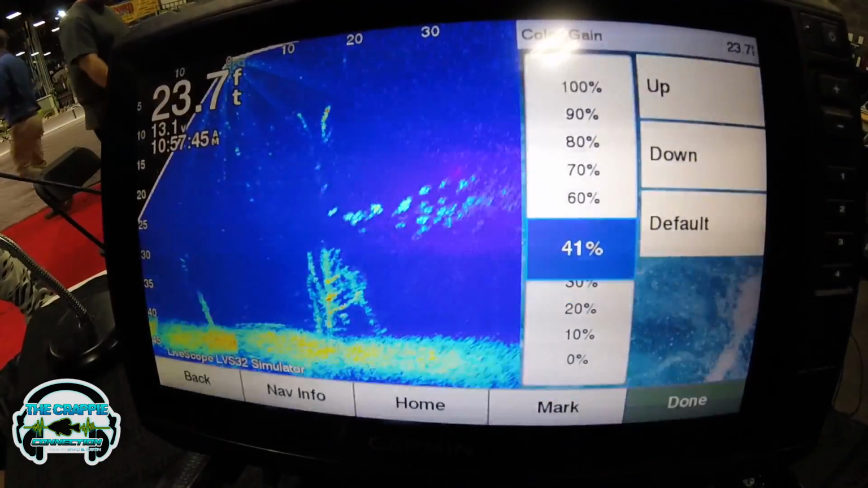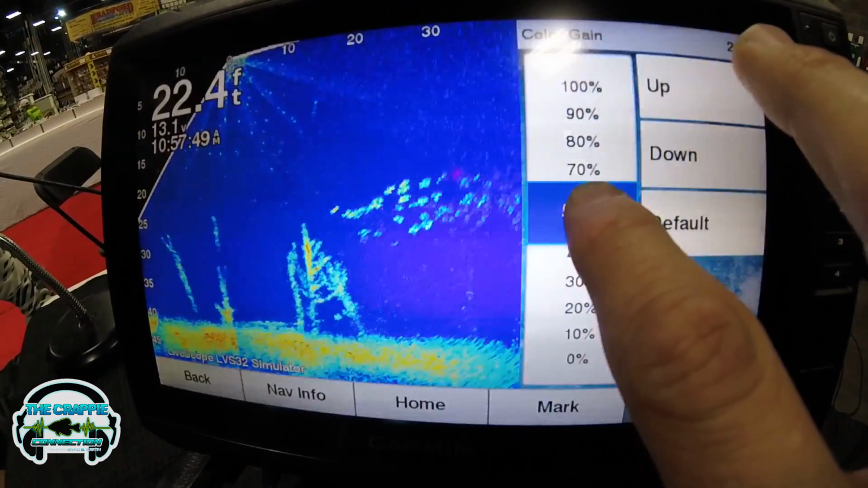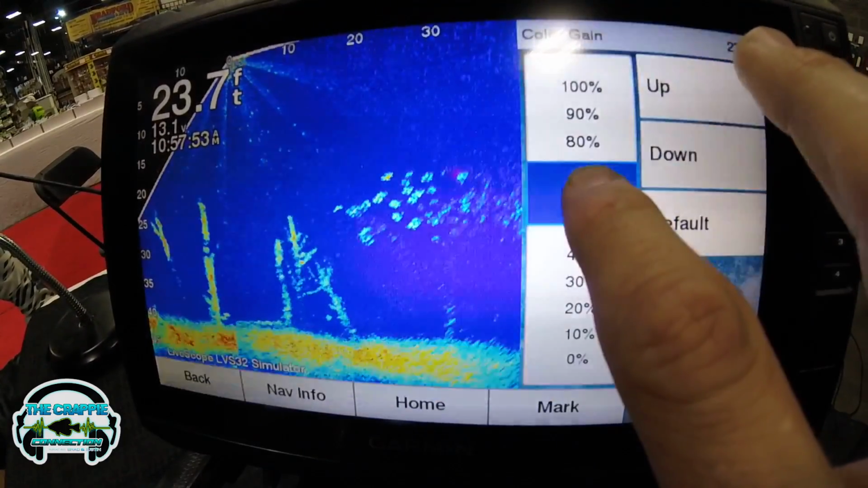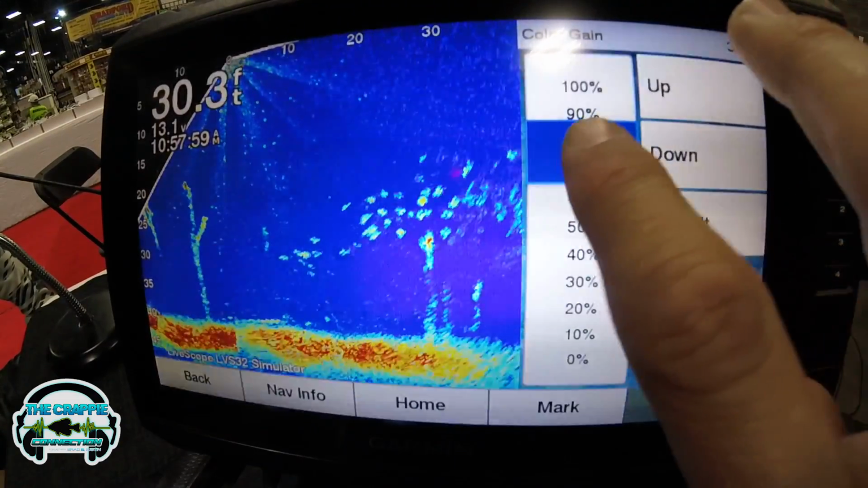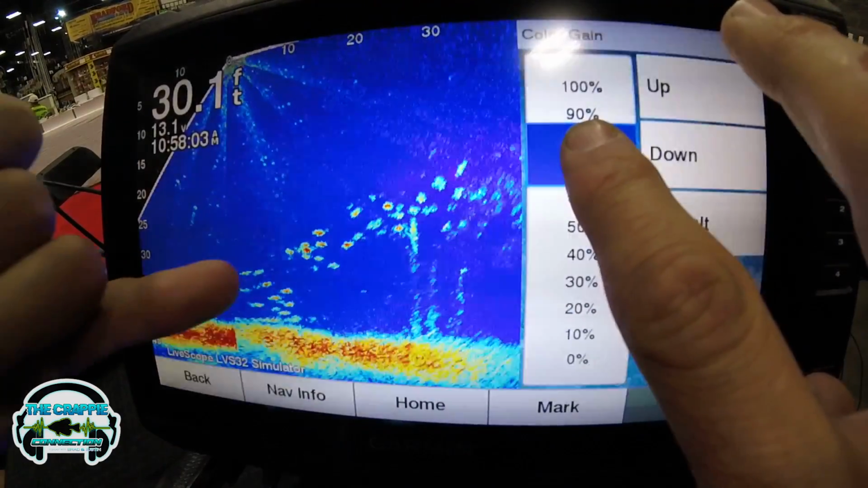I see where you're going with it. So now what you're going to do is bring this up, okay? You start to see more of your harder returns in red versus a brighter version of the same color. So you're going to come up and it does lag a little on the demo here. But now you see the center mass of these fish right here?